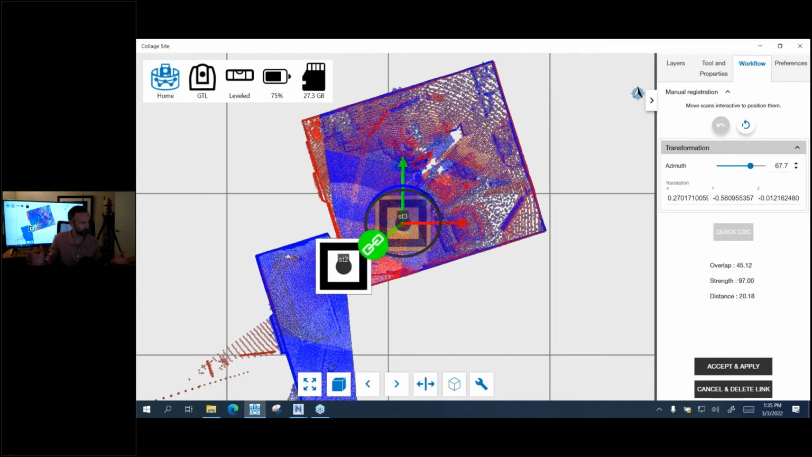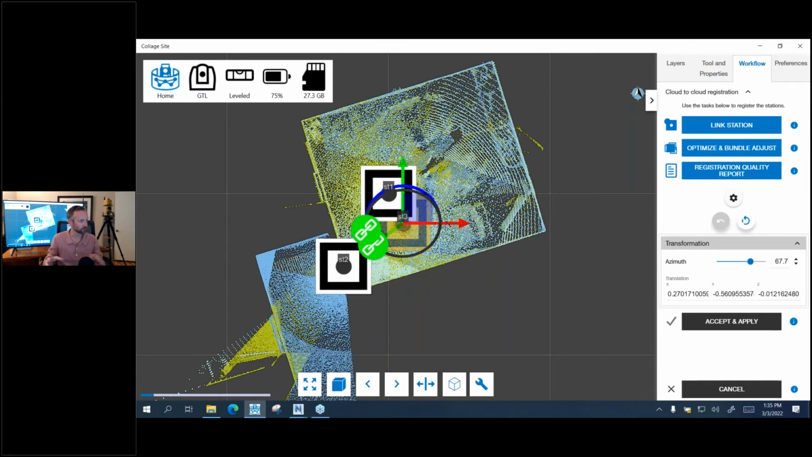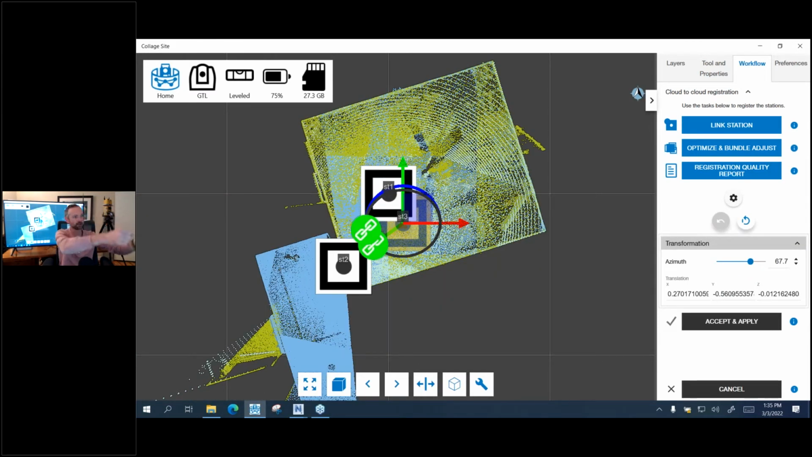So here you go. You can see on the right, we have overlap, strength and distance. So this is a great link, of course, and then you're done, right? And then while that's happening, you're going and setting up your next setup. If you want to level the instrument, great. If not, you don't have to.